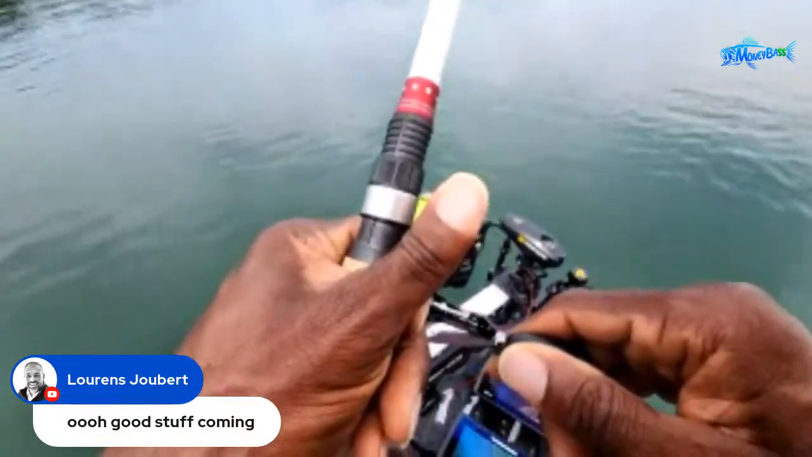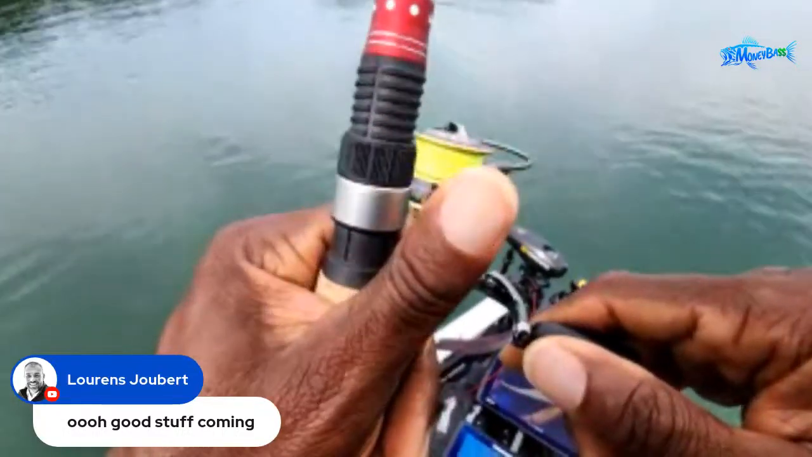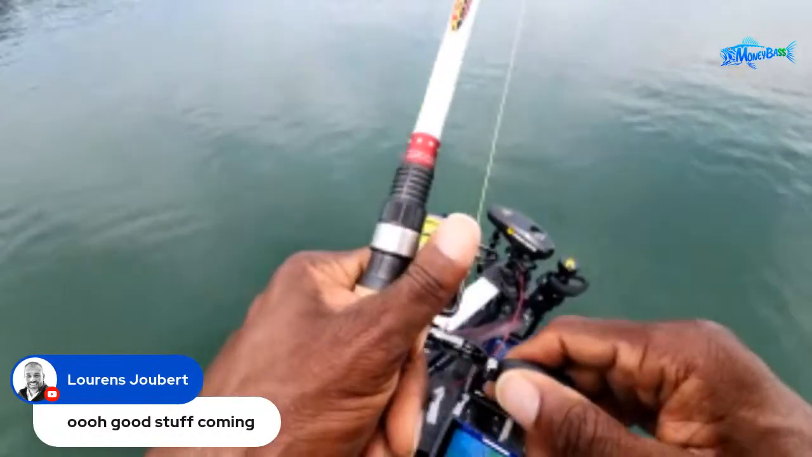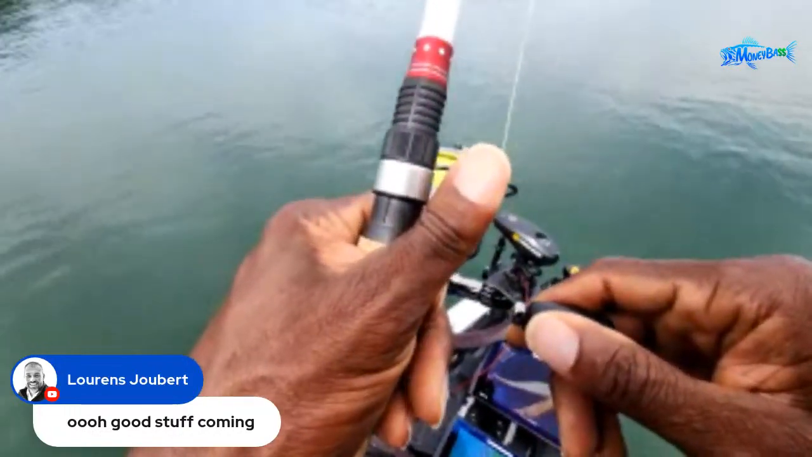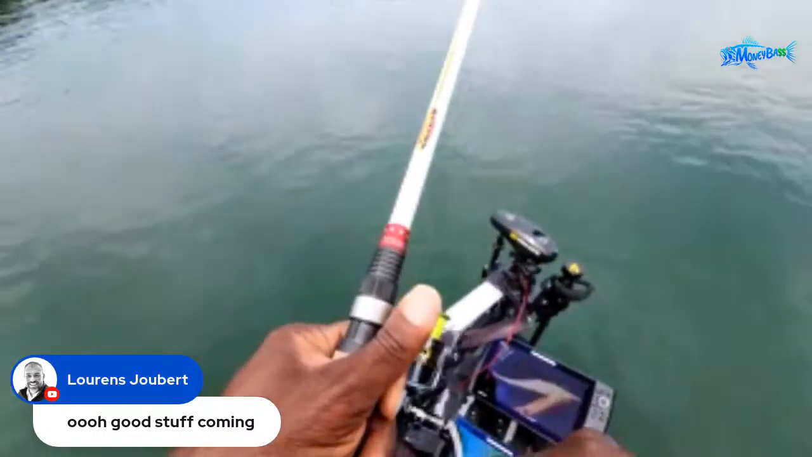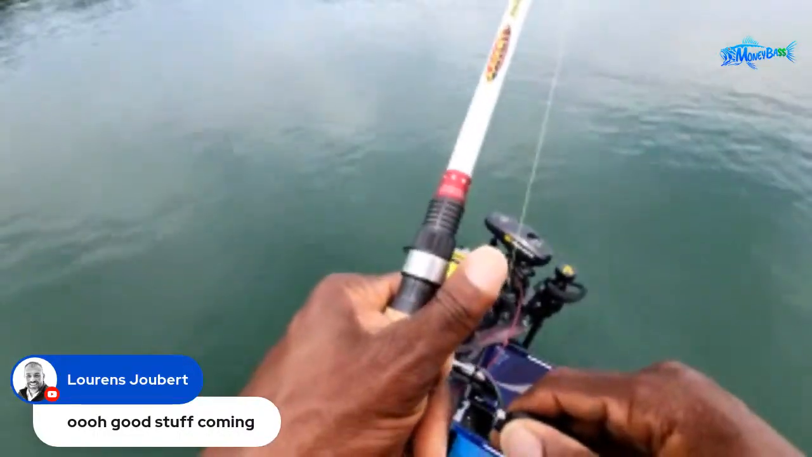Let's see. So I'm right on the backside of that cover right now. So I don't feel anything yet. But I can see those fish down there. One of them should take it. One of them just wants to see what this tastes like.